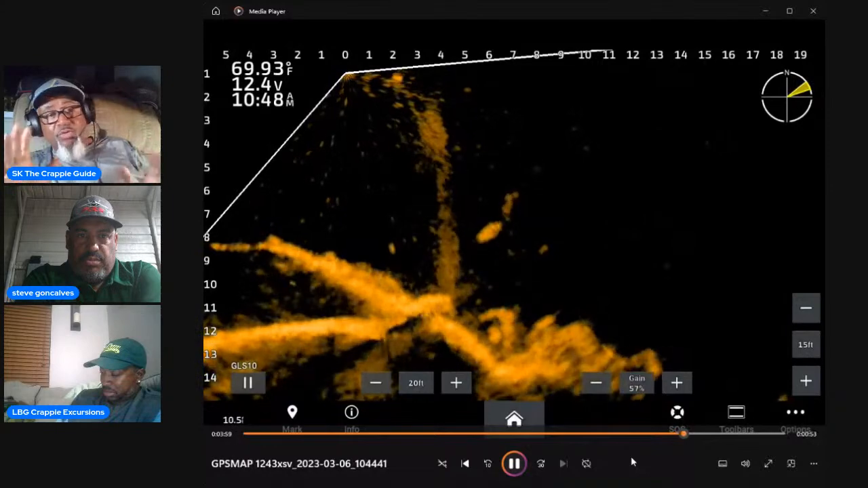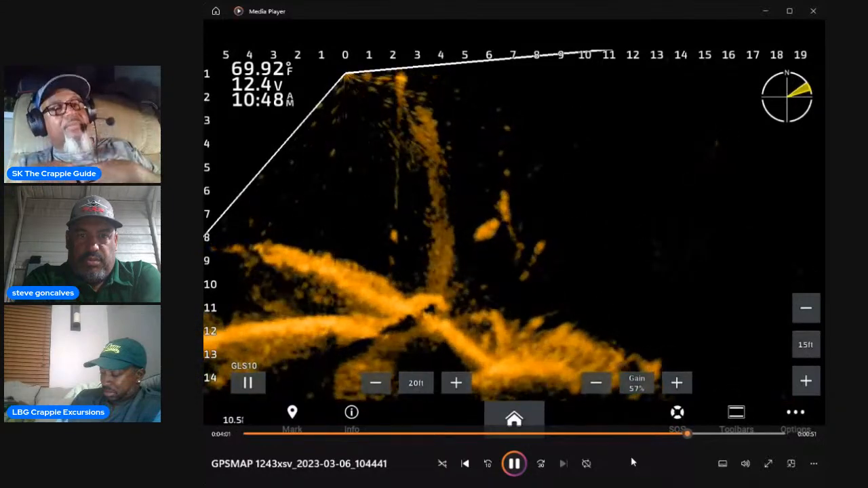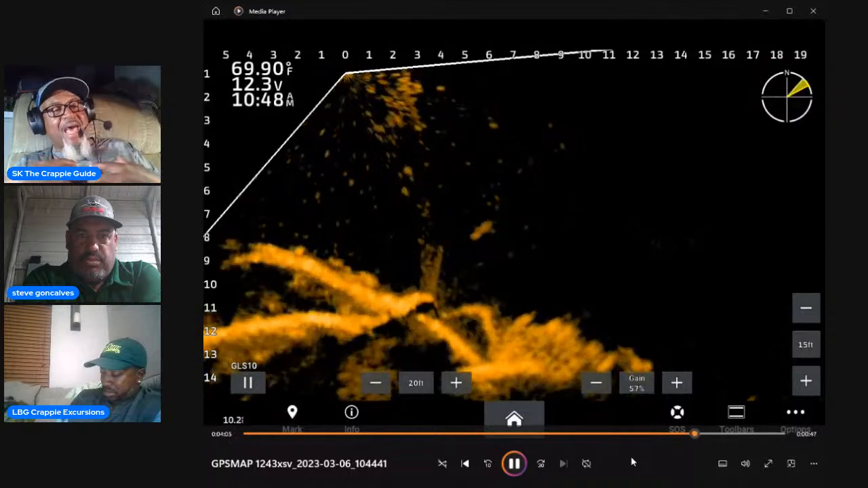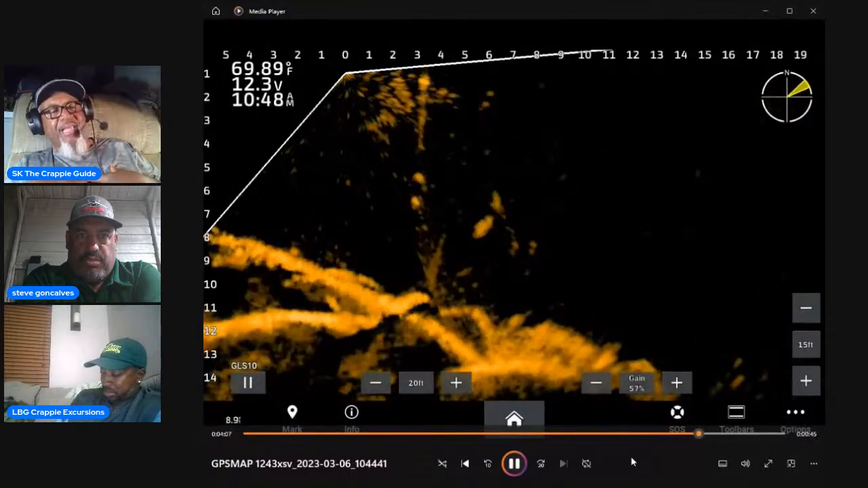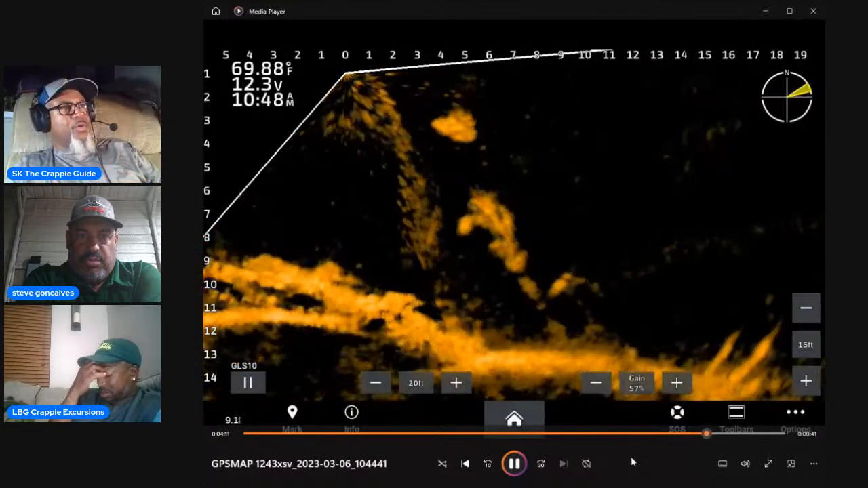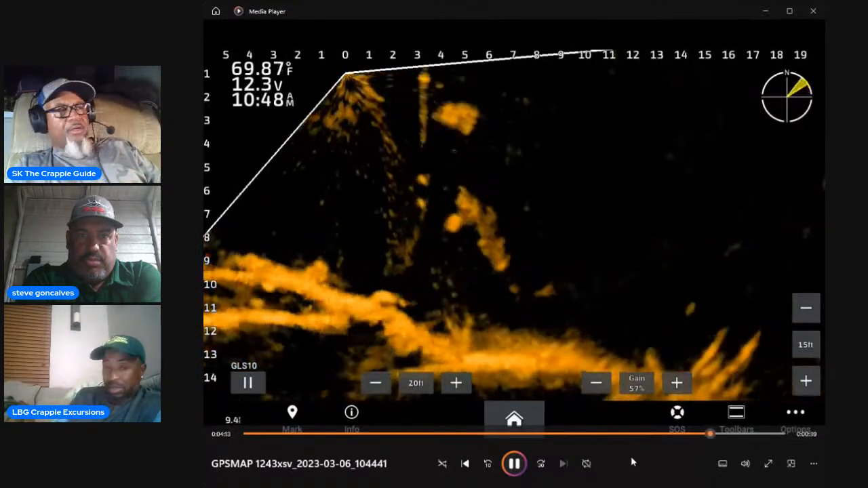It's personal preference, but my preference, and for anybody that I install a unit for, I highly advise having the transducer on the trolling motor. Look at that big old ball of bait up there.